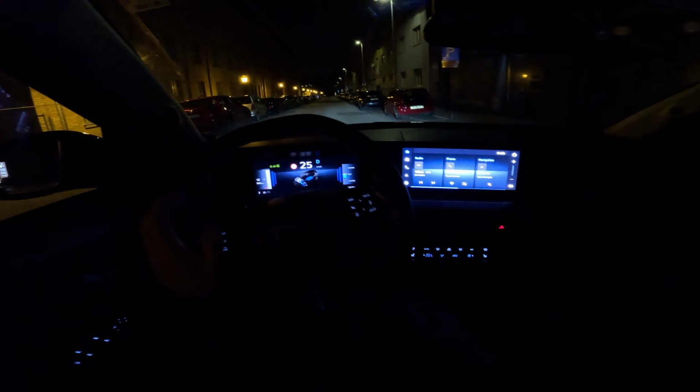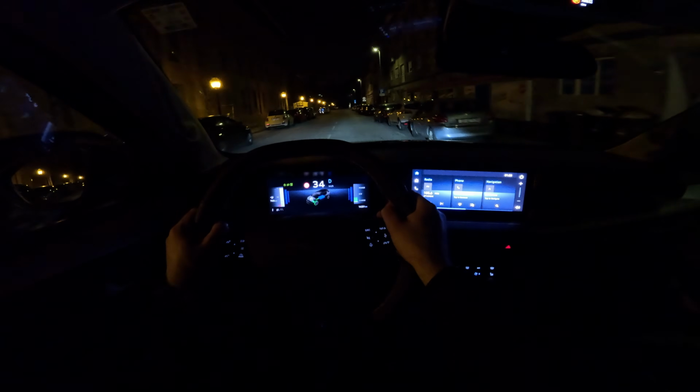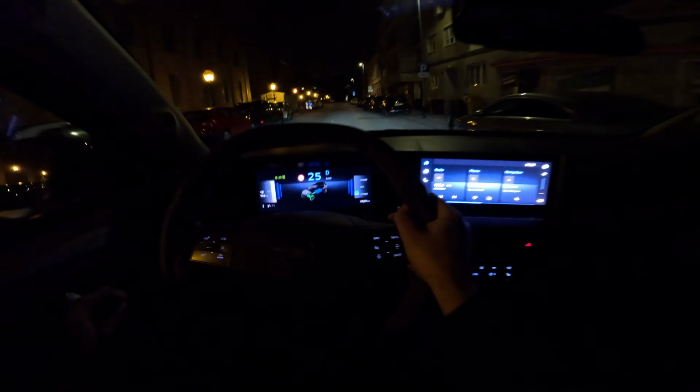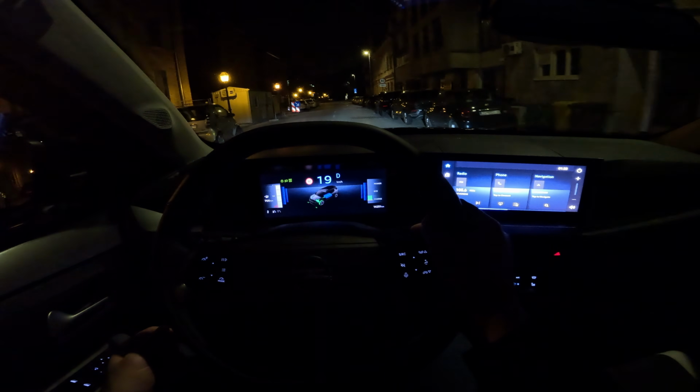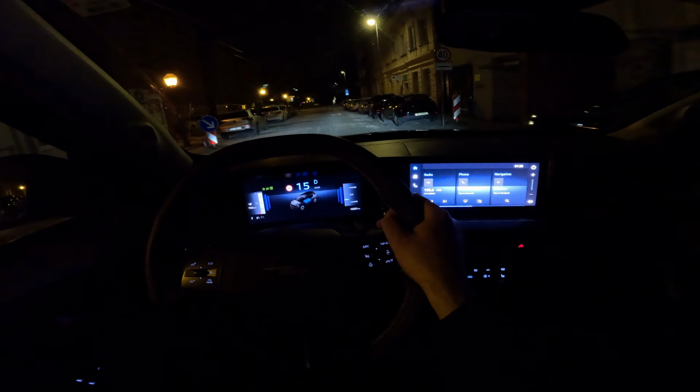When you release the throttle, you have the recuperation of energy. So I will show you now, not here, I will show you on this more flat section. Alright, so now I will release the throttle, but I will not touch the brake. And you see the car is slowing down. It will not go to a complete stop, but you saw it slowing down.